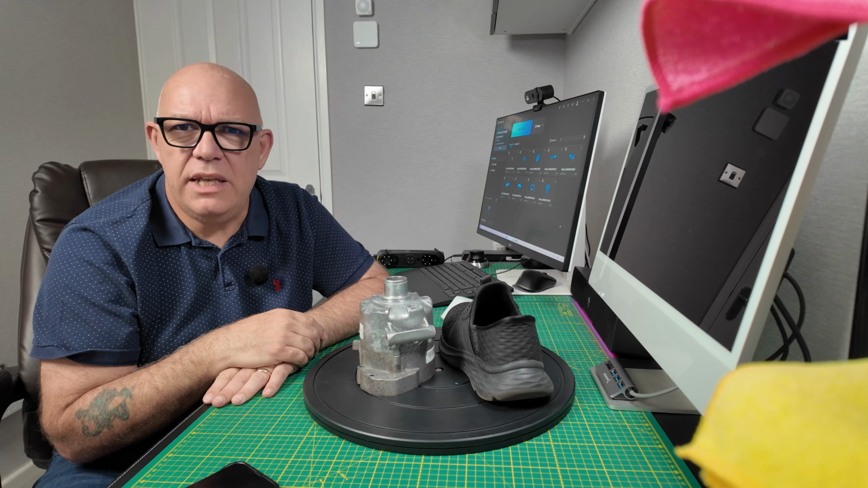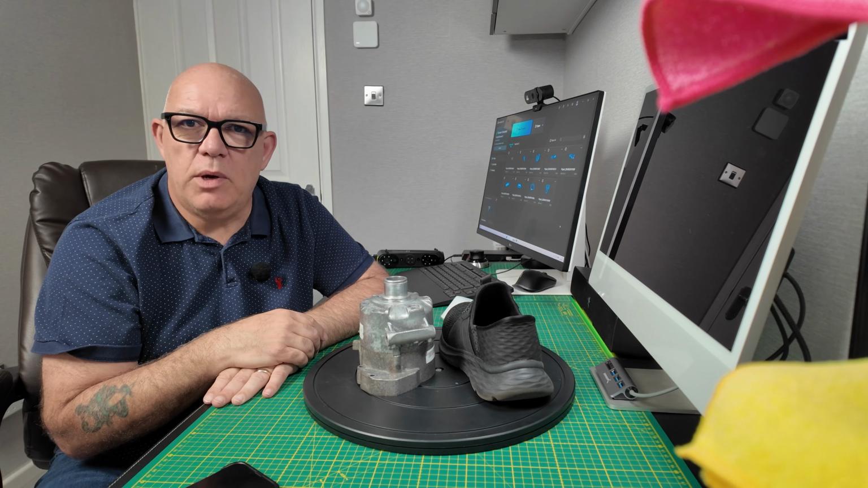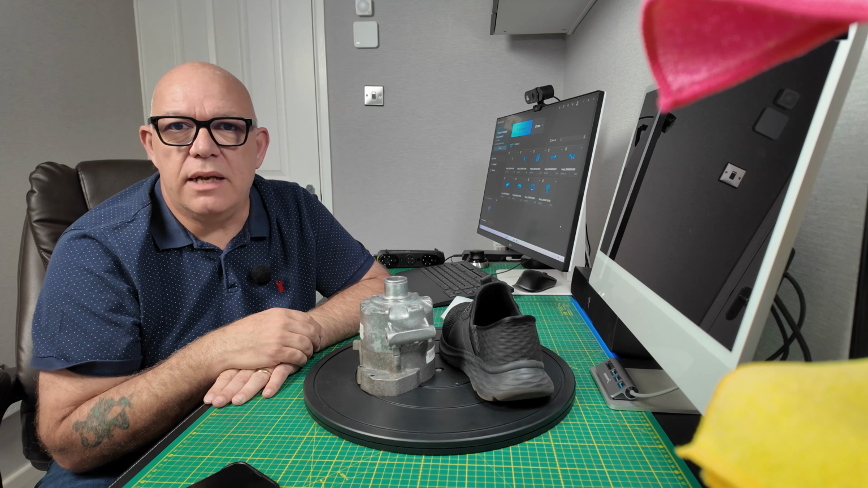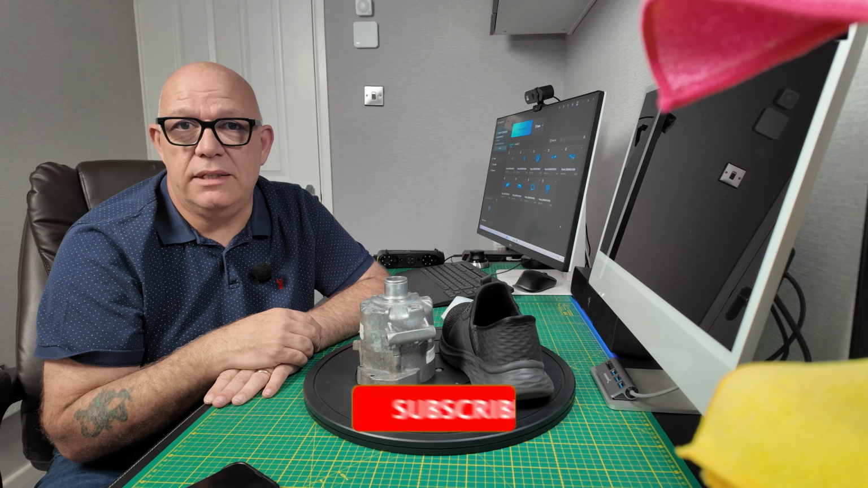The question is though, is it any good? Is it needed? Do you need to put markers on things? The biggest problem with putting markers on things is the time it takes to do it. It's an absolute pain in the backside, isn't it? So the easiest way to scan an item would be just basically throw it on your turntable, get the scanner out and scan it in laser mode.